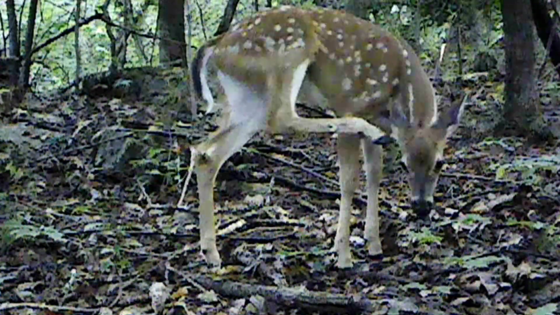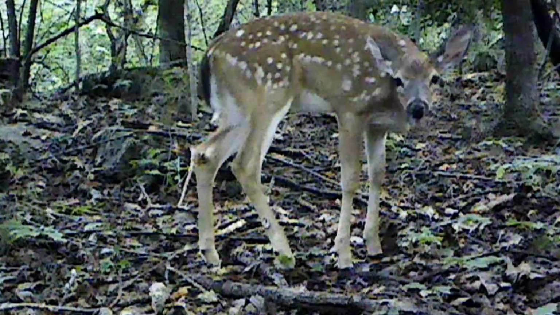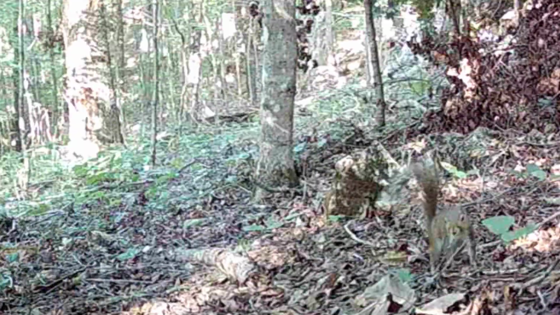In the little pond, they're comical in themselves. I just hope the coyotes don't get them. But they can run now, that's for sure.